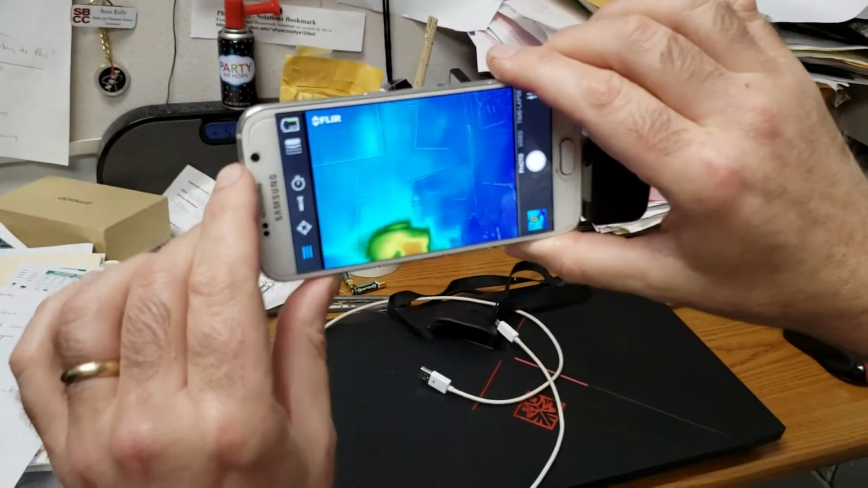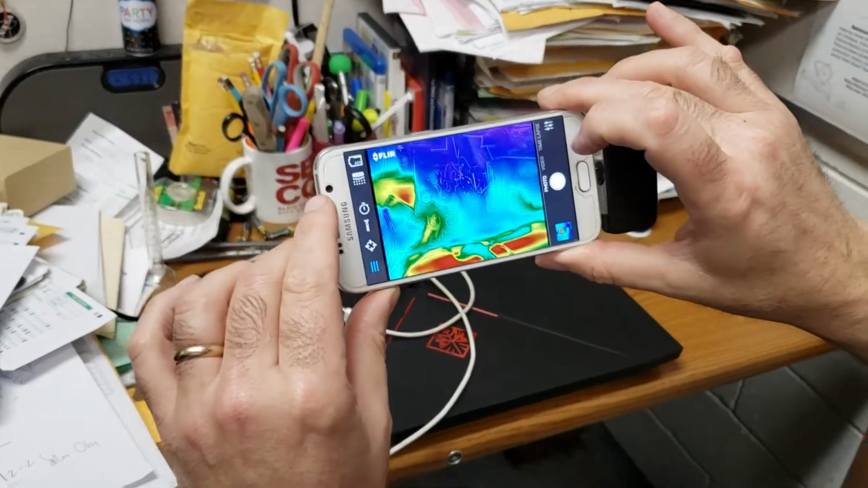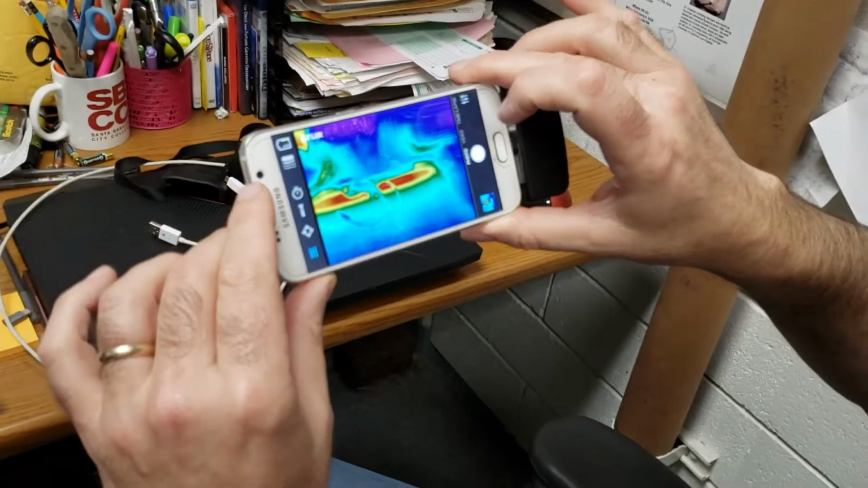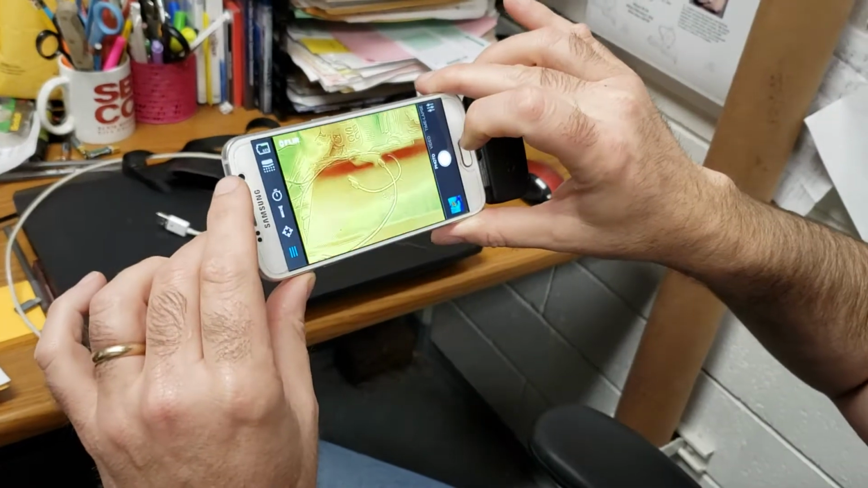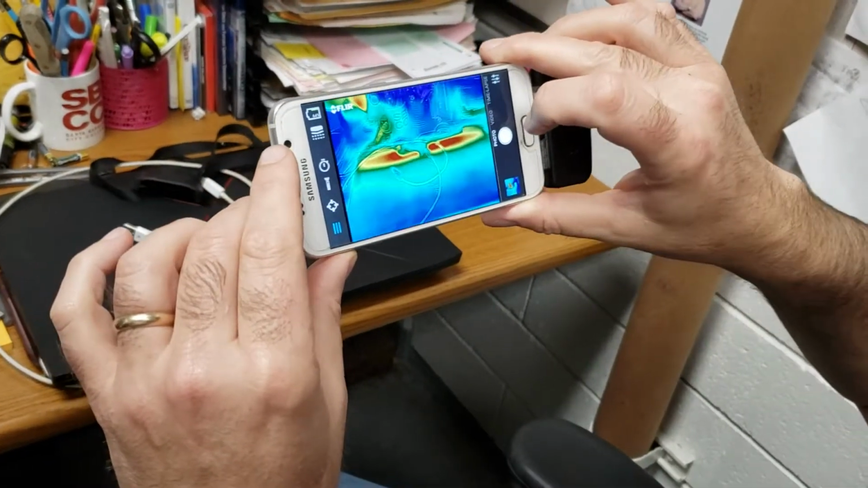So let's see. I'm going to take a picture of something over here. Oh, there's my laptop, which is looking a little bit hot right there. Okay, it's taking a second here. I'm going to go ahead and take a picture. You take a picture.